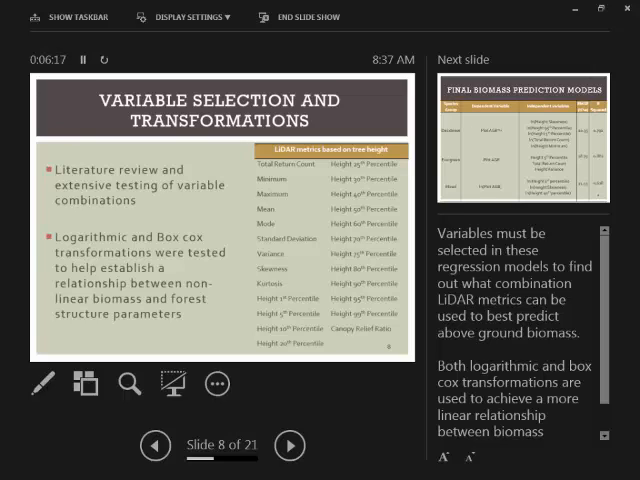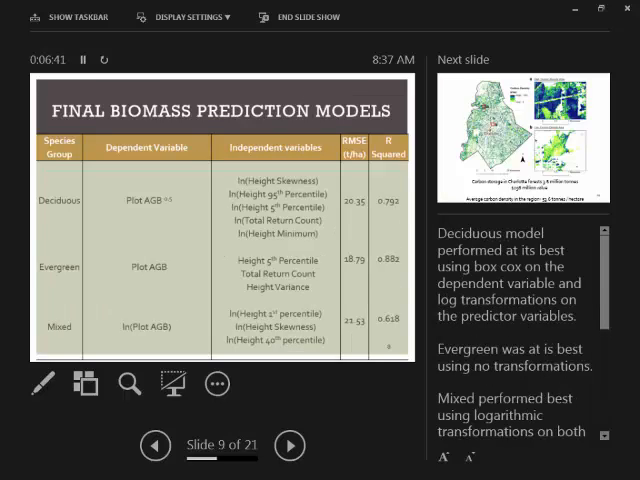And following that, we then did extensive testing on different combinations of variables to figure out what was best. And throughout this process, we considered both logarithmic and Box-Cox transformations. And these transformations are simply to create a more linear relationship between these LiDAR metrics and the biomass on the ground. So these are the three final biomass prediction models that we came up with.